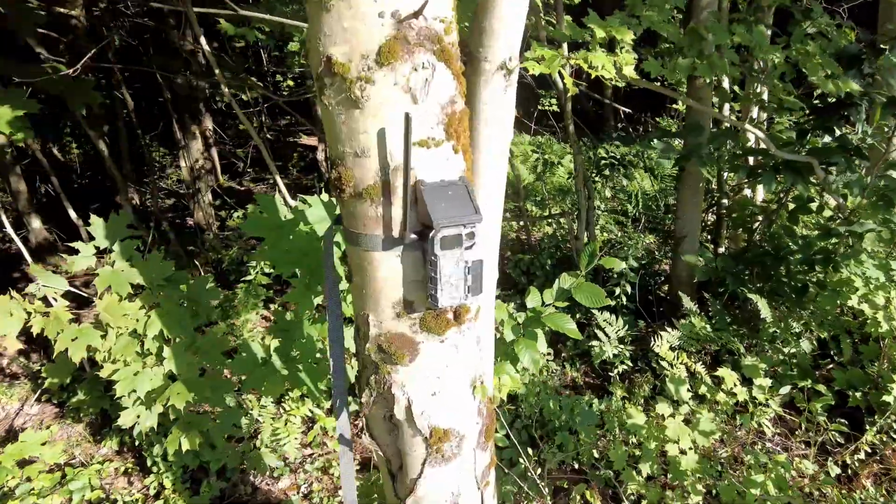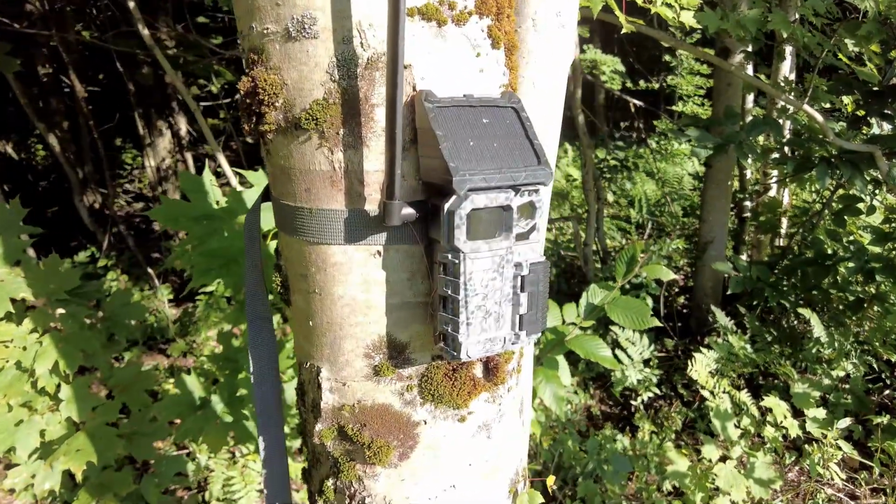The settings are pretty flexible, so you can change the sensitivity, how often it takes a picture, when it connects. All that stuff is pretty variable, and you can make it suit your needs. So again, let's go take a look at the camera that we use, and we have 3 of them. So let's go see. So here's one camera that we have. Again, we have 3 of these.